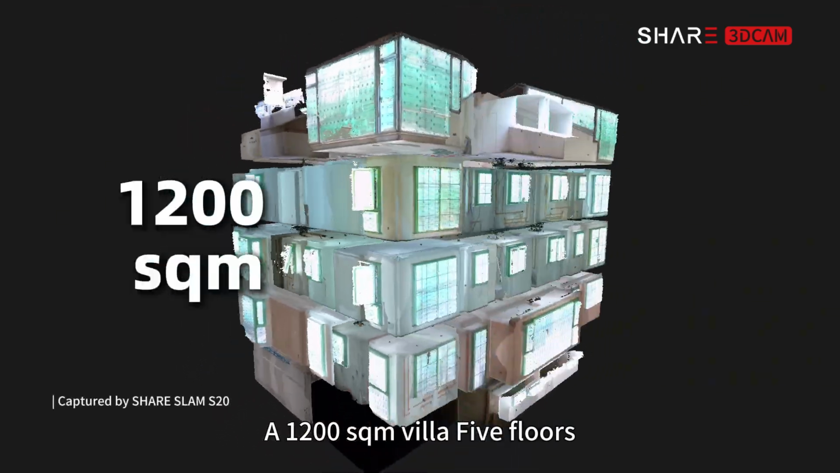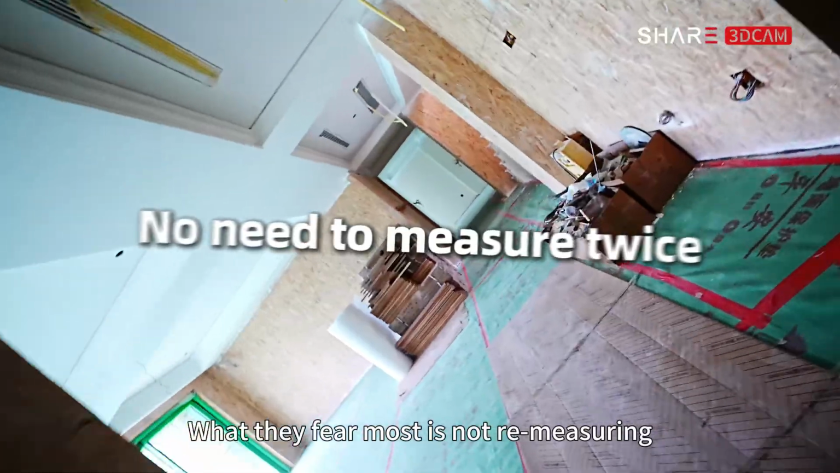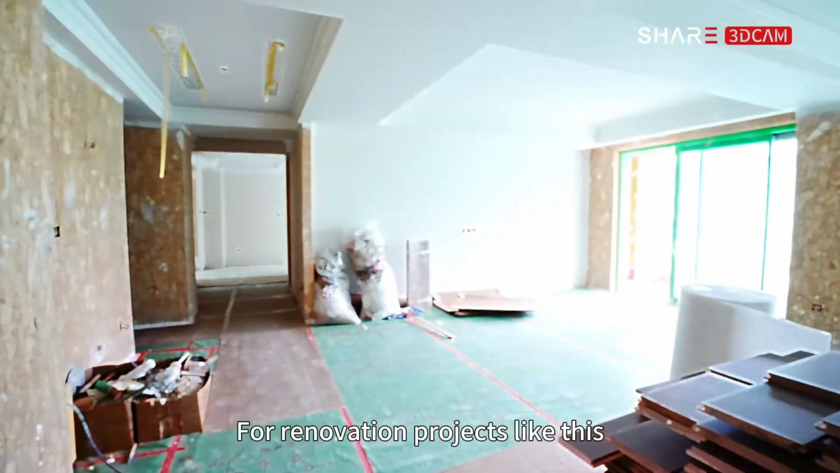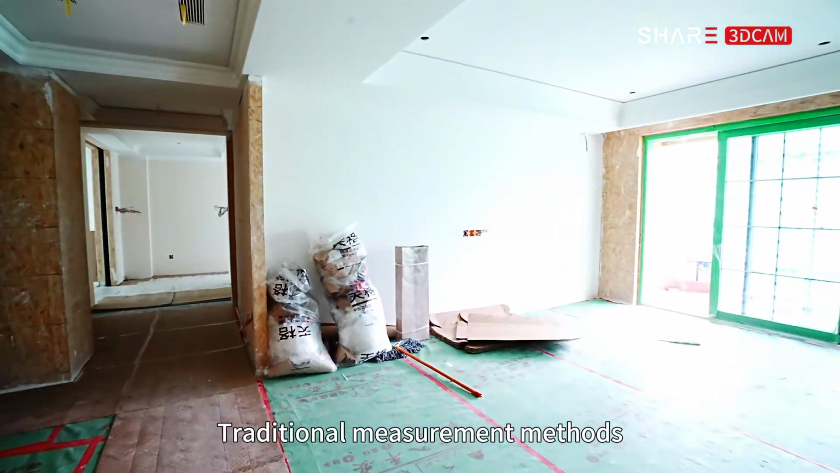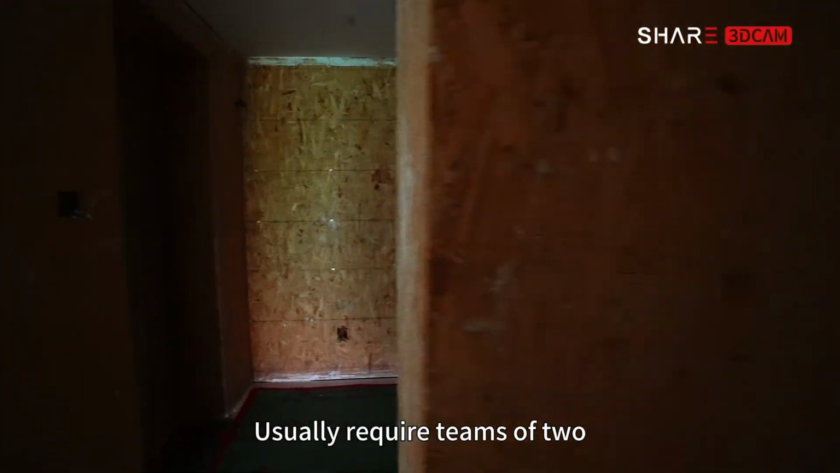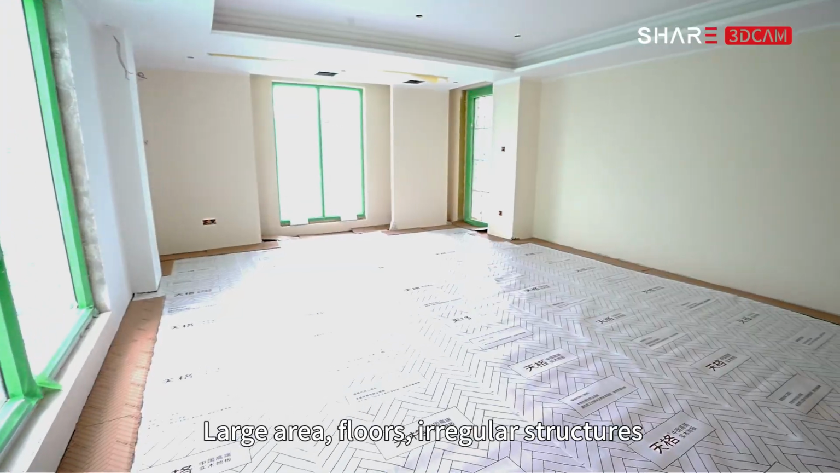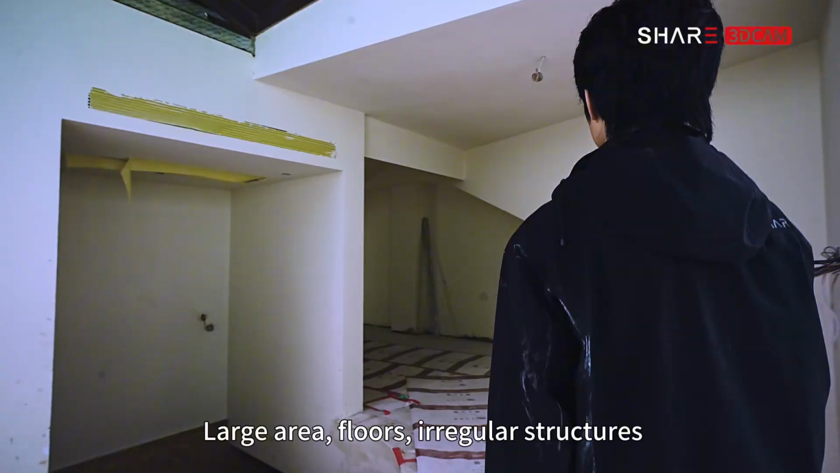A 1,200 square meters villa, 5 floors, mid-construction. What they fear most is not remeasuring, but that every time they check the data it differs. For renovation projects like this, traditional measurement methods usually require teams of 2, and on-site measurement and recording takes about 5 to 6 hours. Large area, floors, irregular structures.